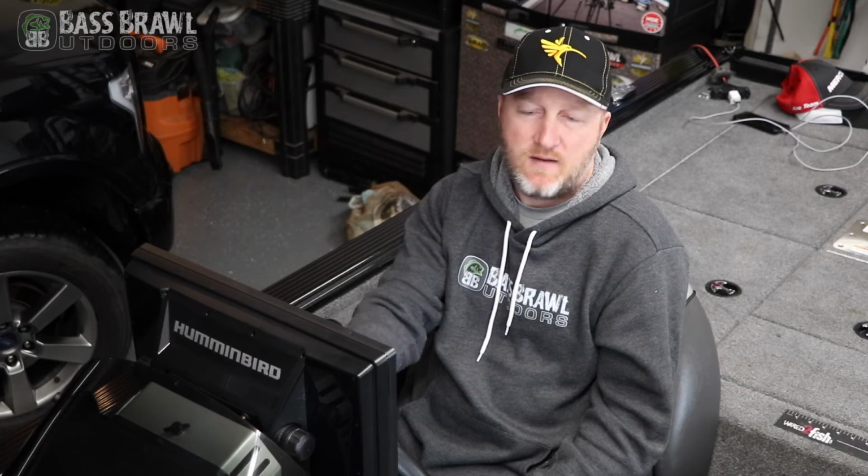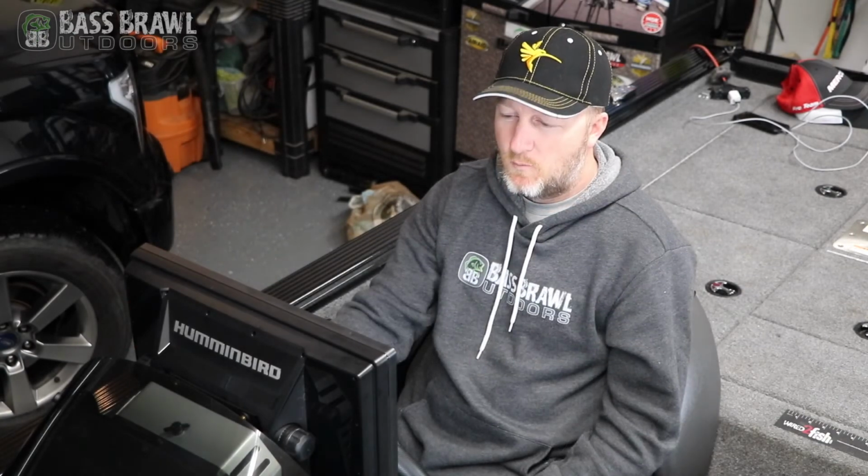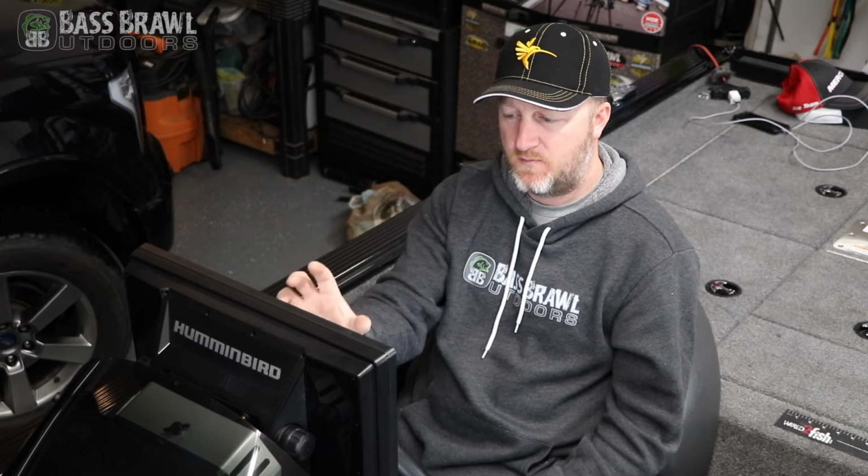Now, if you're going to take the unit off and sell it and you want to just wipe everything, you can just go down to Restore Factory Defaults and the entire unit will be set up like the day you bought it. One neat feature is having your split screen set up, and let's say you're side imaging and all of a sudden you want to bring your little small side imaging box up to full screen.